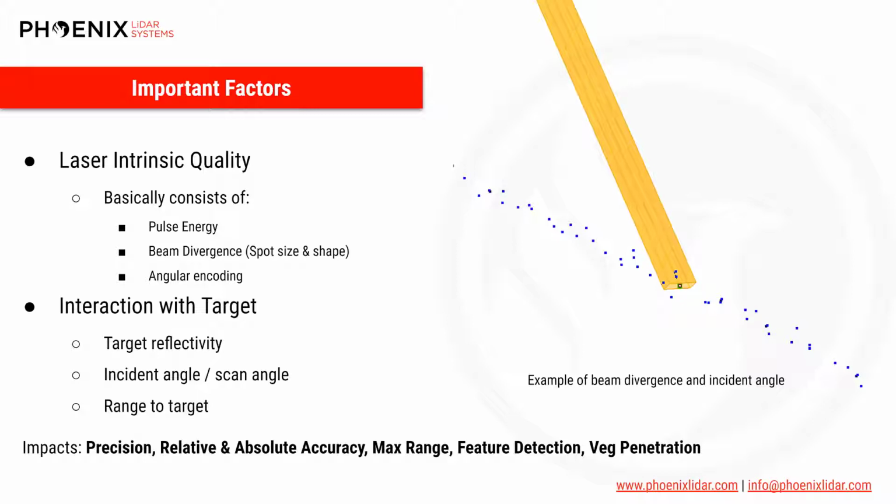So let's break these factors into a few categories. In the first category, we have the laser's intrinsic quality and the pulse's interaction with the target. Essentially, these are what dictate the photon budget of a pulse. The output energy and how beam divergence spreads that, in tandem with how reflective a surface is, the incident angle, and the measurement range, all impact the signal to noise ratio and determine which targets can be measured and how precisely those measurements can be made. A laser's intrinsic quality is also impacted by its ability to encode angles and make sure that these range measurements are pointing in exactly the right direction.